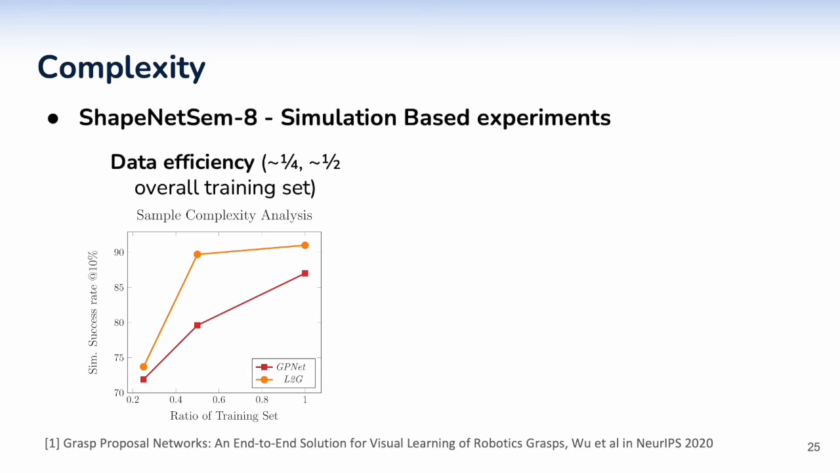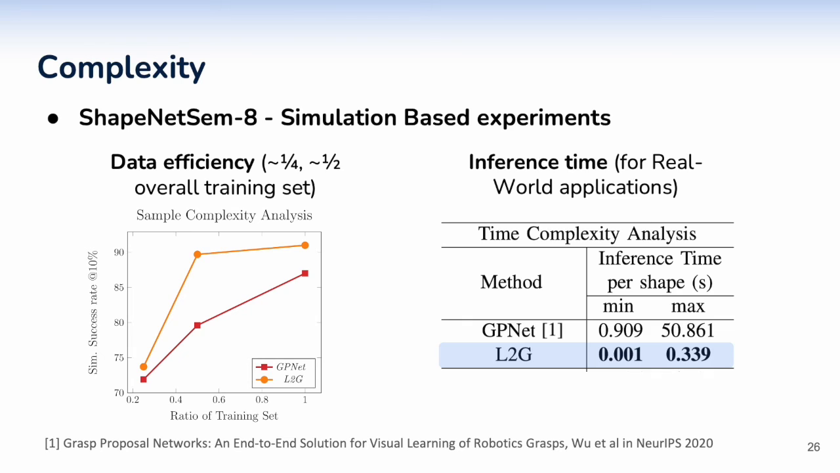Regarding complexity, our L2G model is very efficient in terms of the number of training samples required. By using only half of the overall training dataset, L2G is able to outperform its best competitor, GPNet. Moreover, our L2G model is blazing fast, with much lower inference times than GPNet.